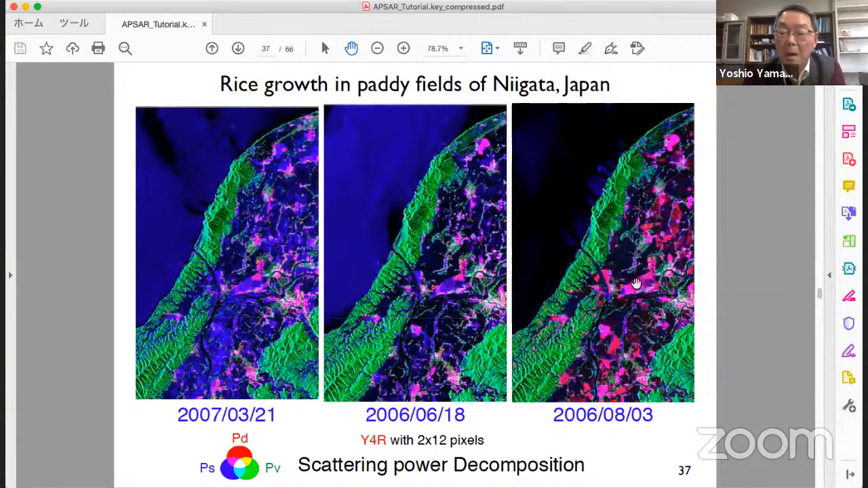But in August, the stems grow up to approximately 50 centimeters high. If the planting row is orthogonal to the radar illumination, it causes double bounce. Double bounce means red. So we see increasing red here.